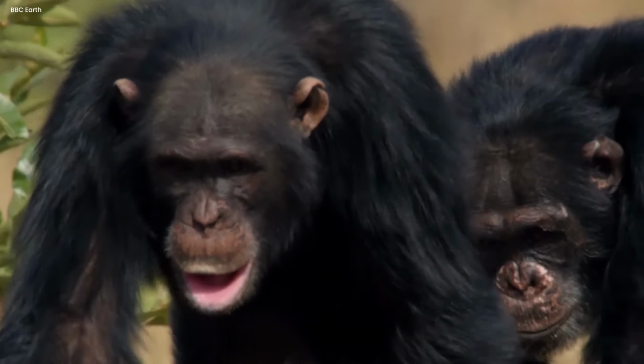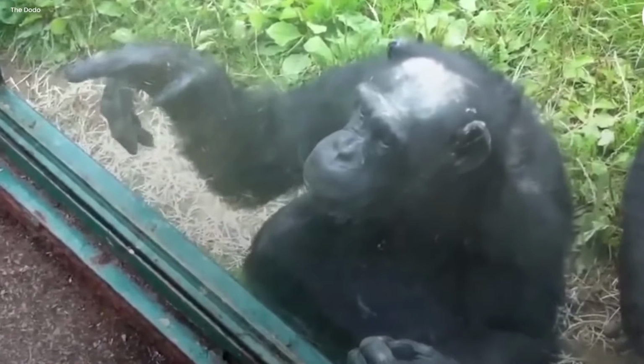A chimp. Chimps are considered to be among the smartest, and this one right here is going to prove it. Being locked in a zoo, the chimp wanted to have humans help it escape, and so it pointed them to the lock. He wanted the man to pull the window up so the chimp can go live freely in the wild with his family. Unfortunately, that wasn't going to happen.